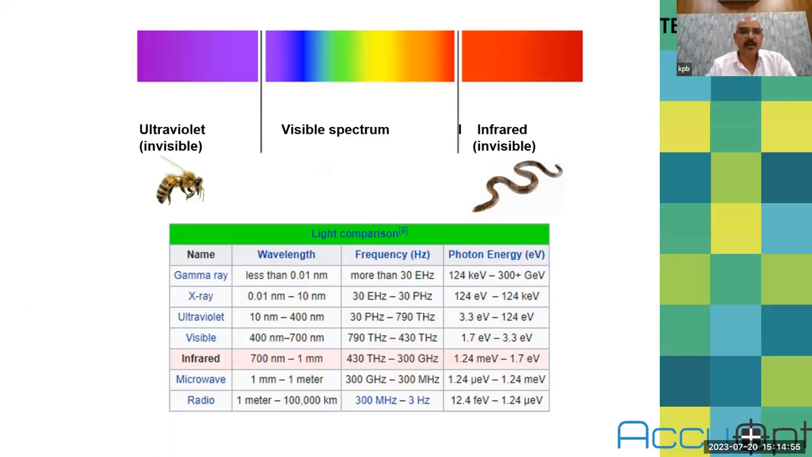There are different types of energy: gamma rays, X-rays, ultraviolet, visible, infrared, microwave, and radio. Pyrometers and thermal imagers work in near infrared up to mid wavelength infrared, the 8 to 14 micron wavelength. These sensors are working there.